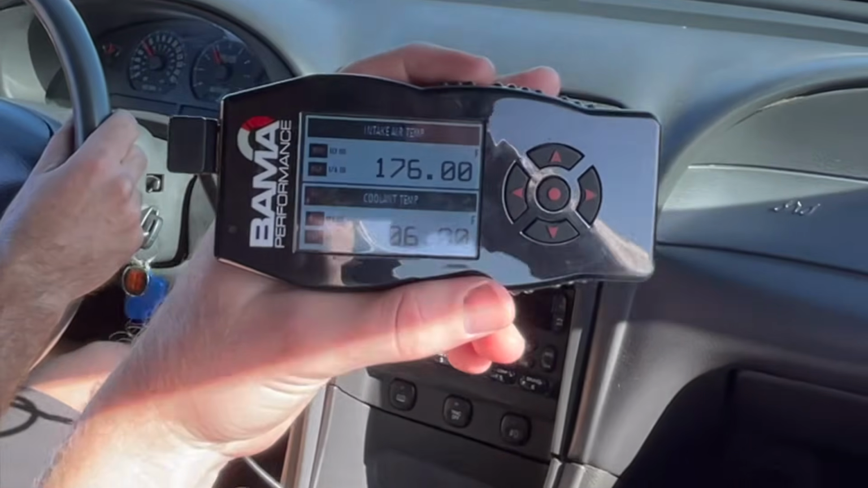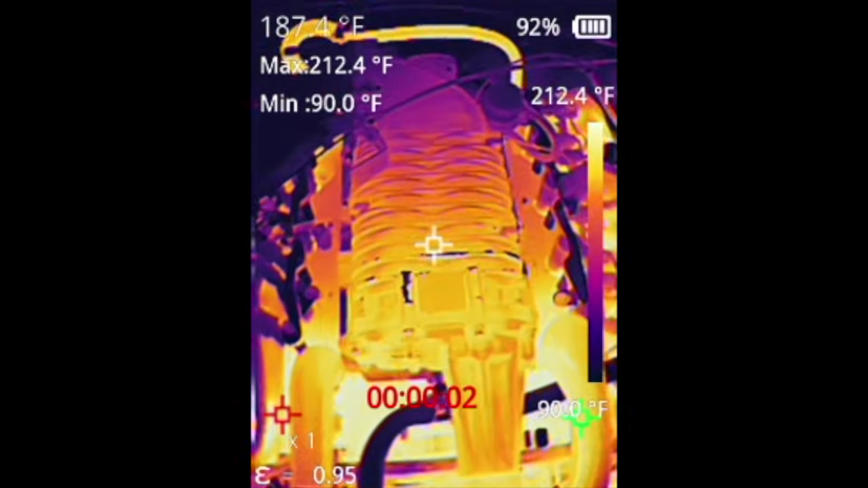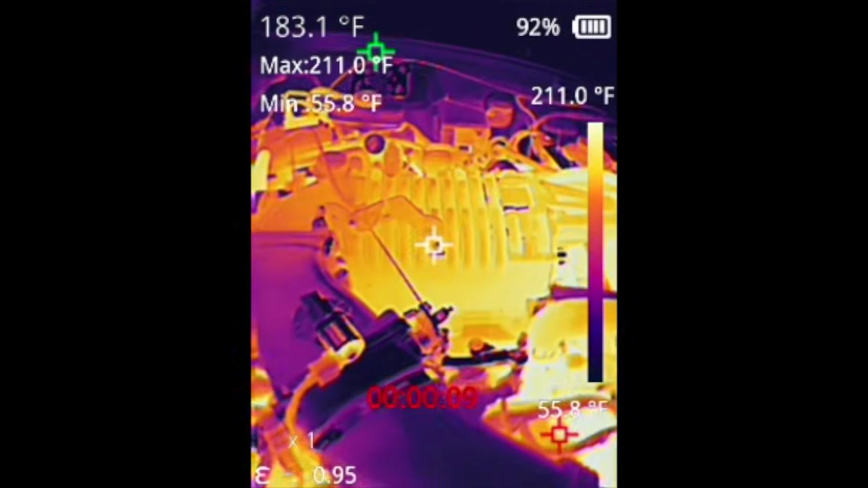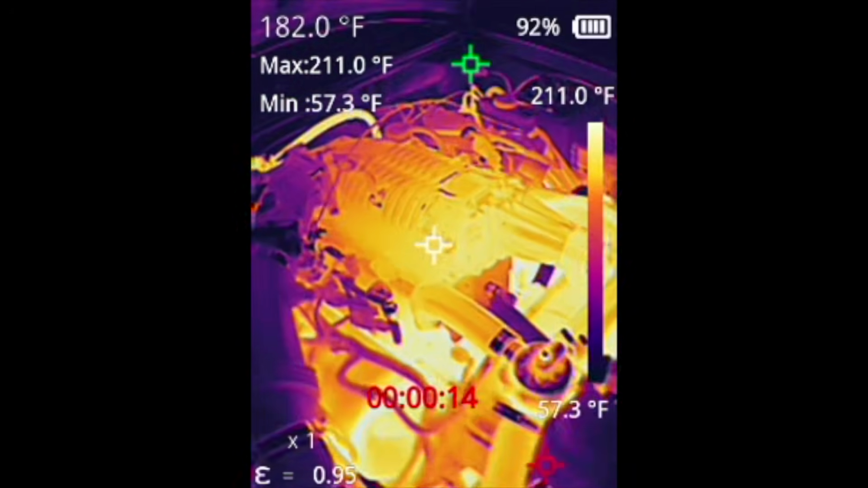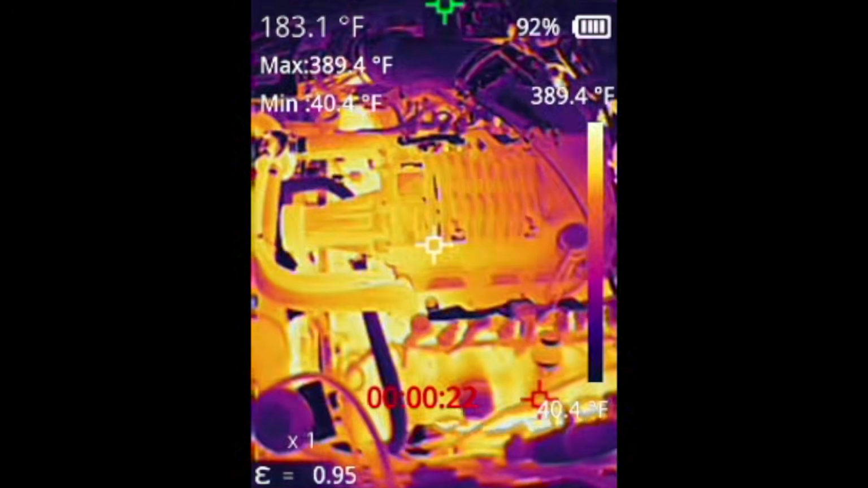But 174 on D cell, looking pretty good. As we parked, then it was staying around 176, so that's actually pretty good considering that just at idle it can just sit there and do that after the pull. So after that pull, now we're looking at the supercharger, a little bit of a heat increase, but not by much, 180 degrees. And so it looks like it's about a 10-degree difference between the rotor pack when it's hot. Well, it was already idling warmish, and then after the pull, it gained another 10 degrees. So it's still hot, but you can see the difference there.